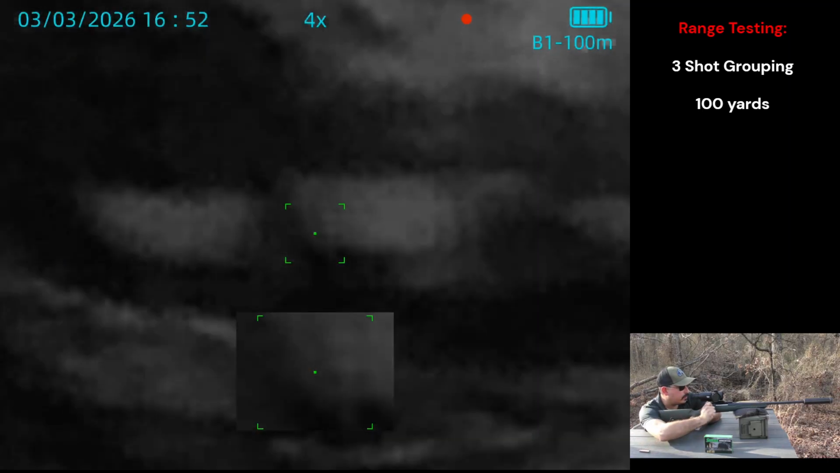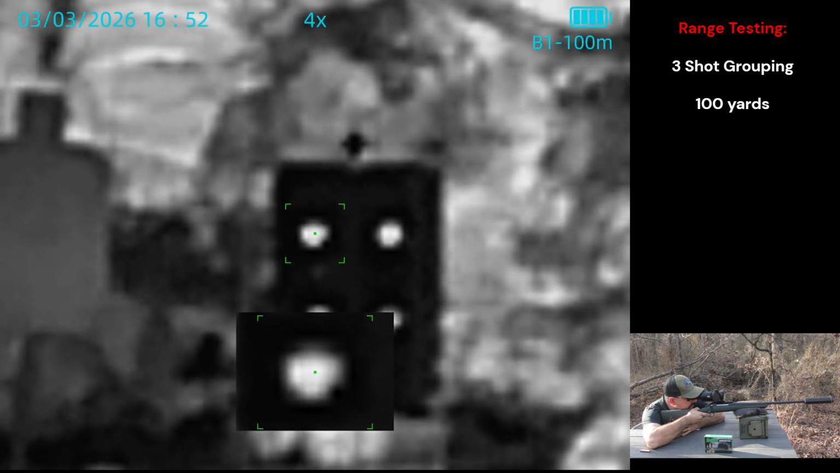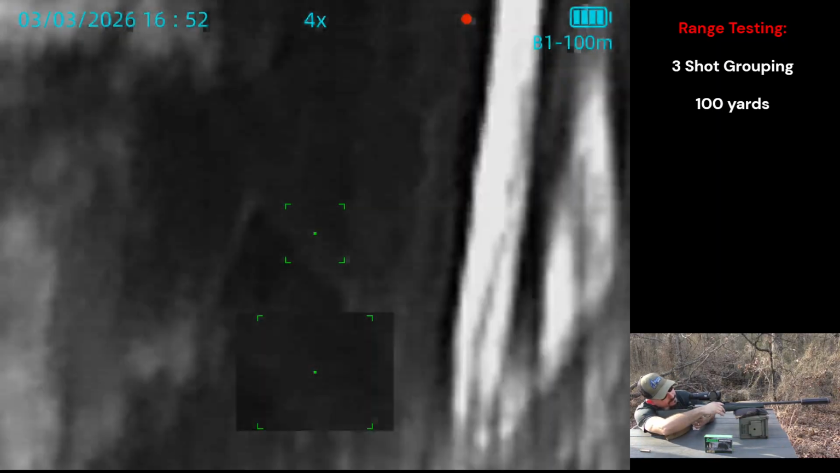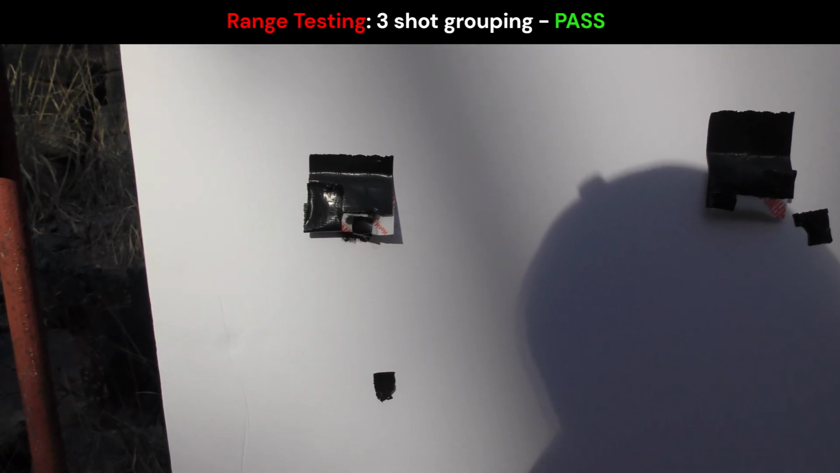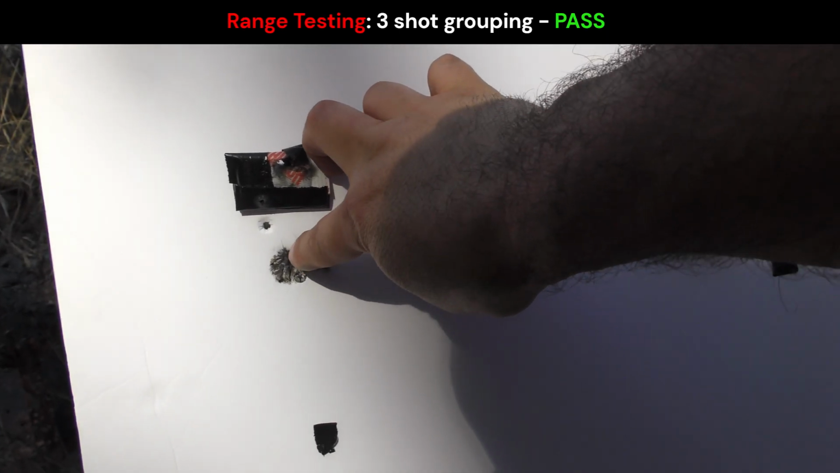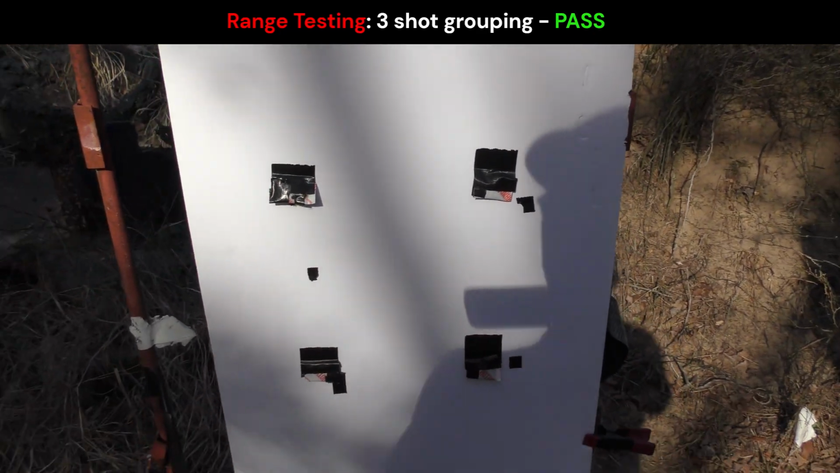Saw some powder come out of the hand warmer on that shot. Good sign. Alright, down at 100, Glenfield Model A 30-06. 3 shots. 1, 2, and 3. And that is going to be sub MOA. So, perfect. Ready to go hunt this scope.